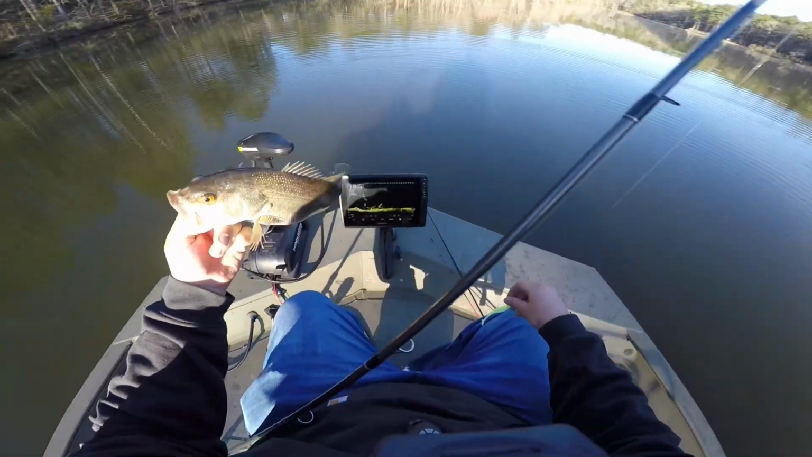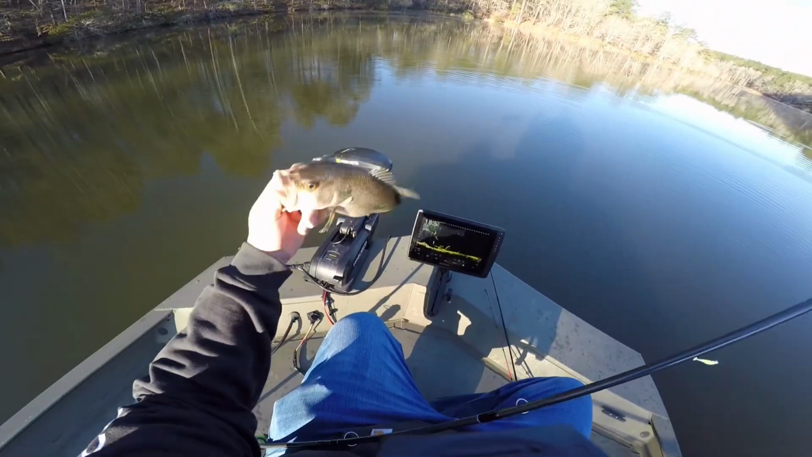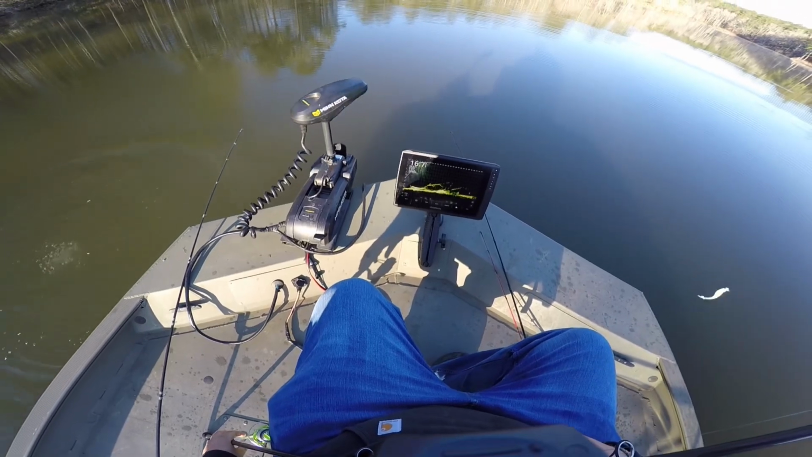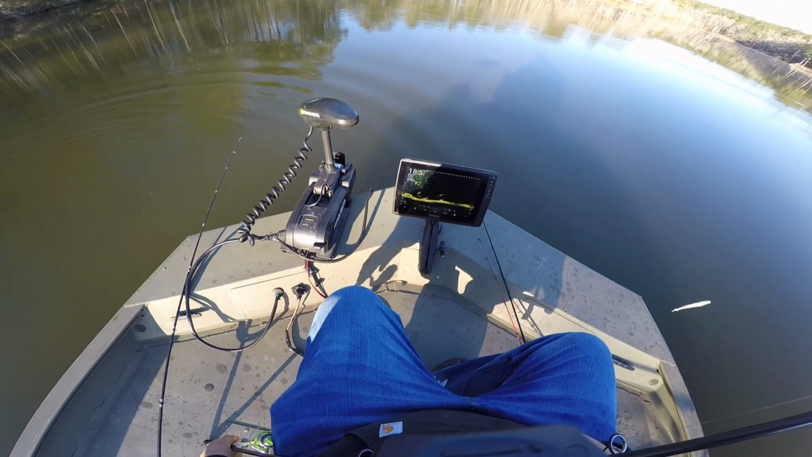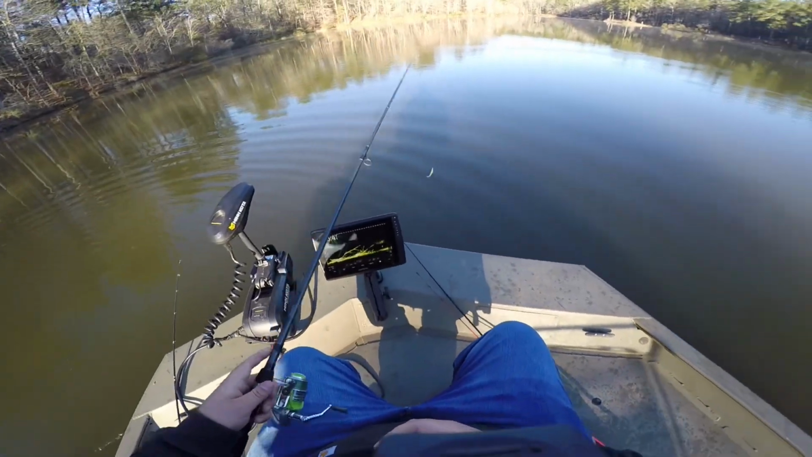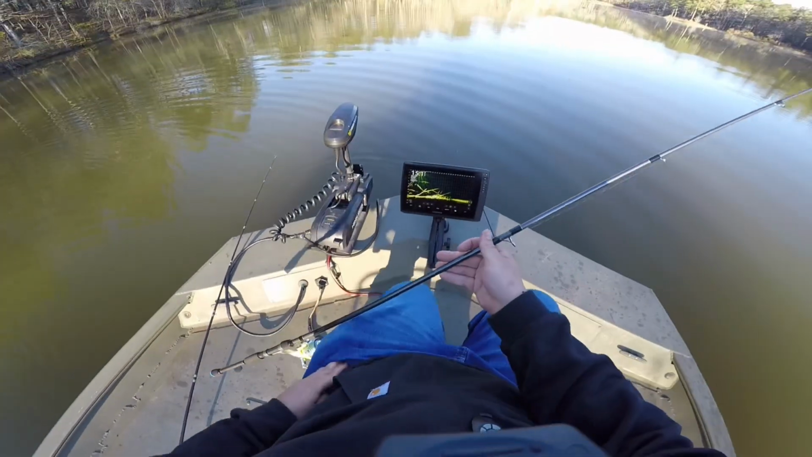But right there, got them on the chartreuse pearl Mooch Minnow, feeding through those shad. There's a couple more behind us too. We may be able to pick off 2 or 3 of them if we do it right.